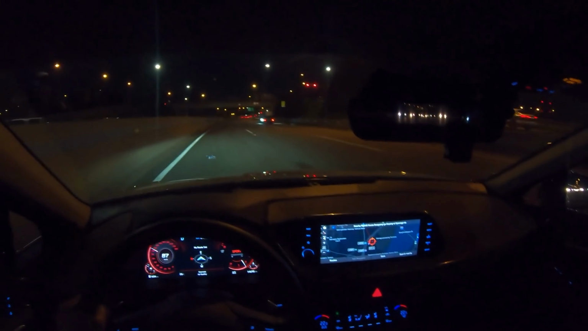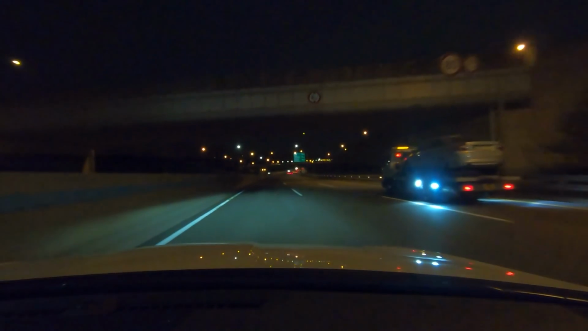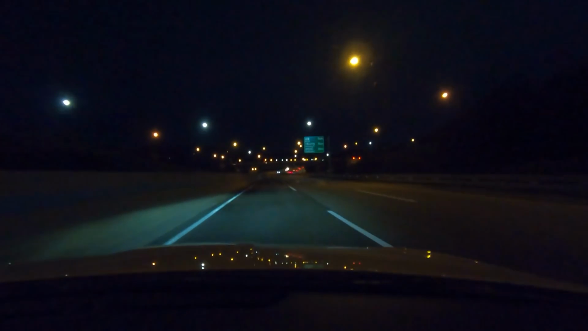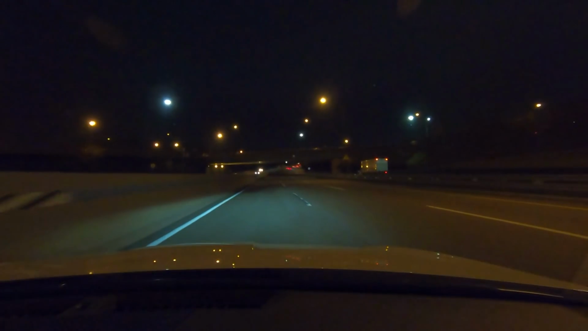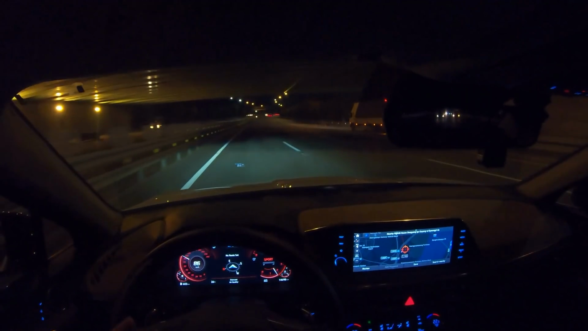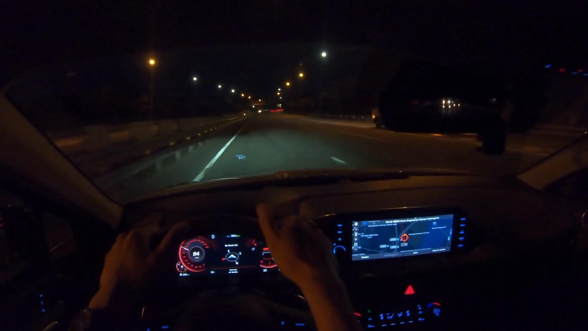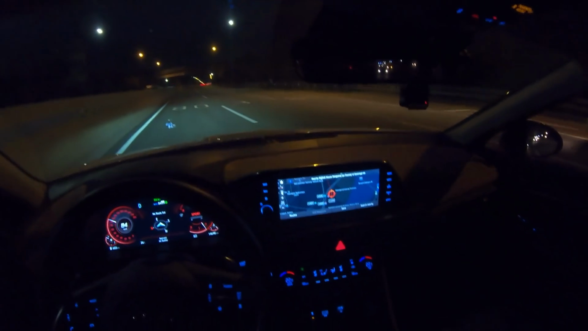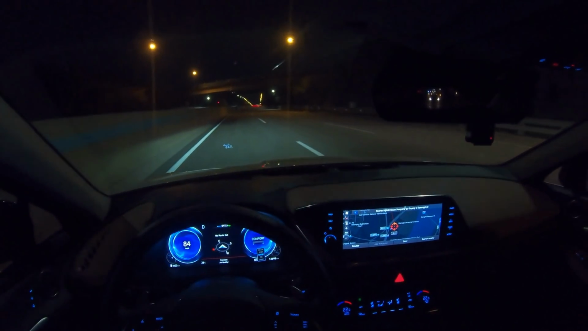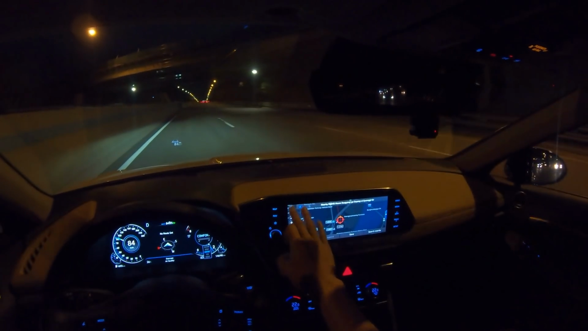Okay, so it feels pretty good. I like the tires. The handling is pretty good, and this electric steering system feels pretty nice. It feels easy to drive in parking lots and at slow speed, and when you're driving fast like this, it becomes very stable and heavy. It's a very nice system. Let's get back.